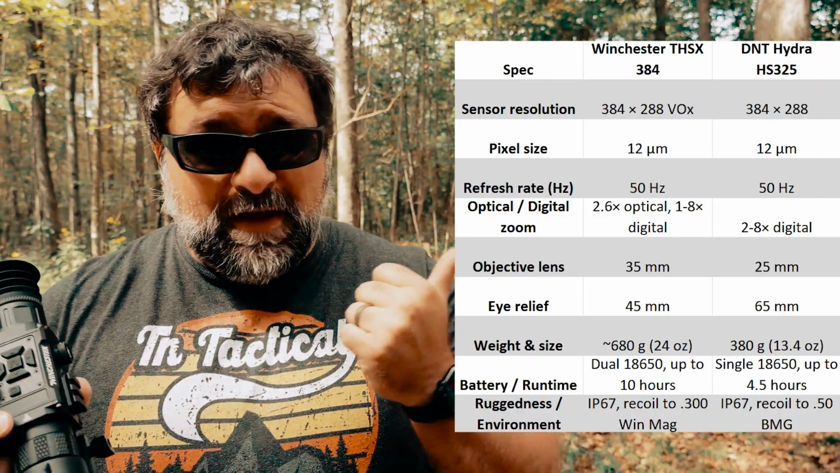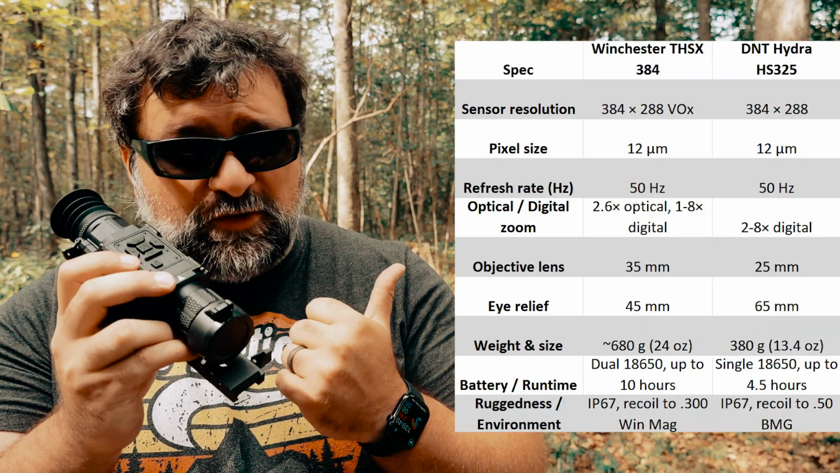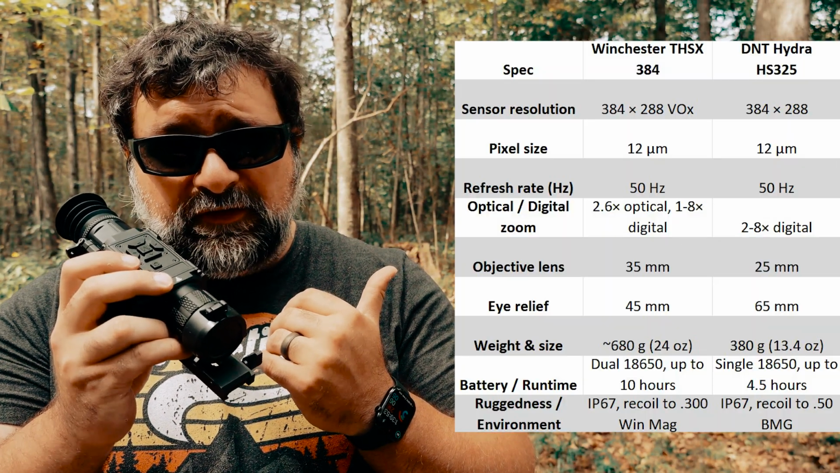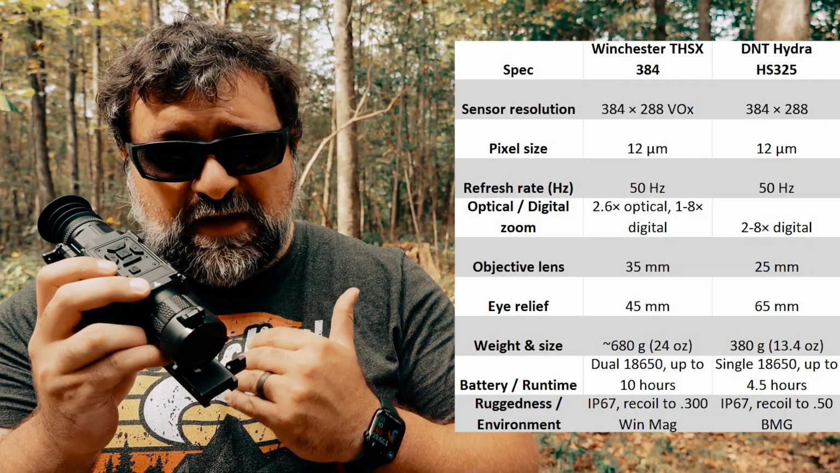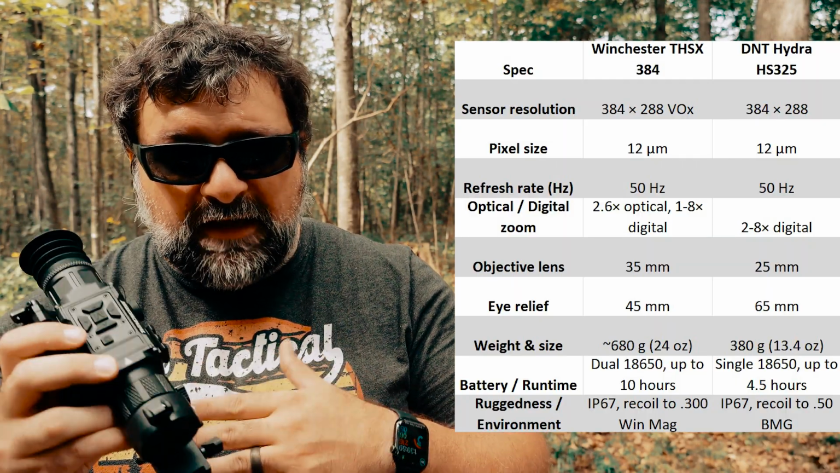Now, with all that being said, I'll also tell you that I'm not the most experienced person when it comes to specs of different things to look at for thermals. So I'm just going to put all the specs for this particular thermal, as well as the DNT HS325 that I've got here, for you to see a quick little breakdown comparison of all the different specs and features that each of these have, as far as the sensor quality and the battery life, all that good stuff.